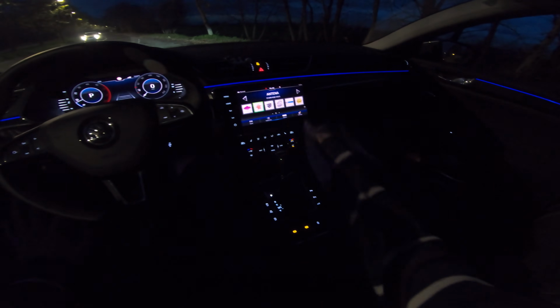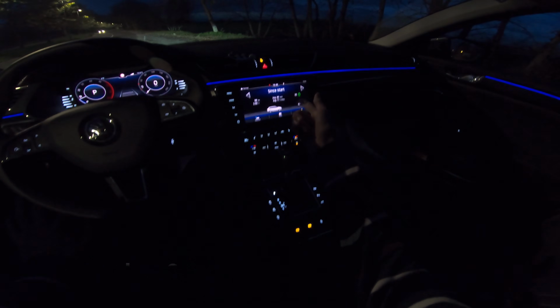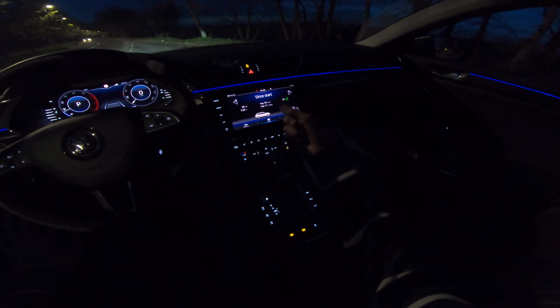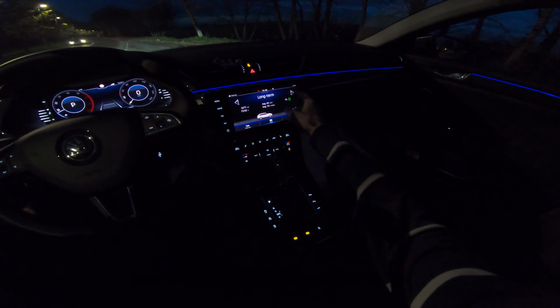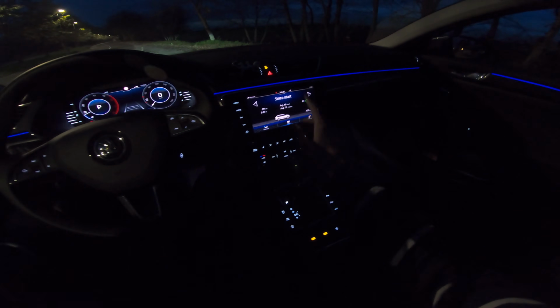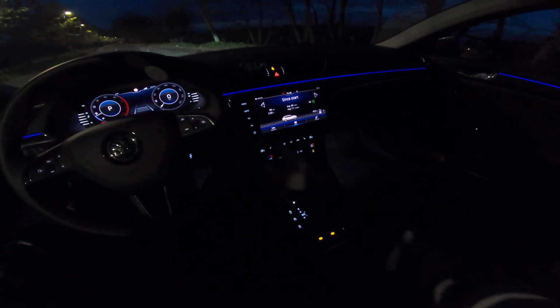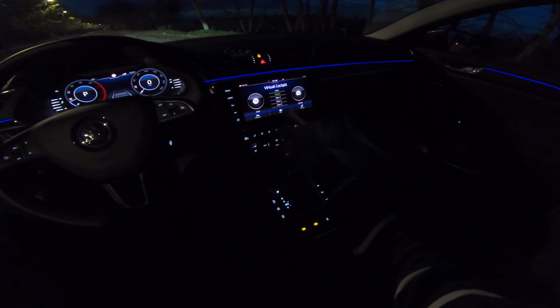You have hand gestures. This is the top screen. You have here vehicle information, so I'm gonna head up immediately to consumption. 7 liters since start. Long term 7.6, since refueling about 8 liters, 8.5. It's kind of dropping, depends on your driving style, and you have a lot of information here.